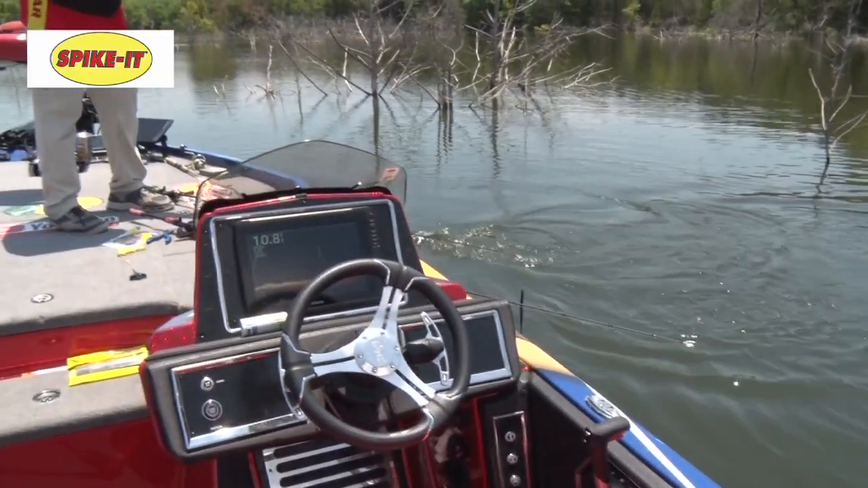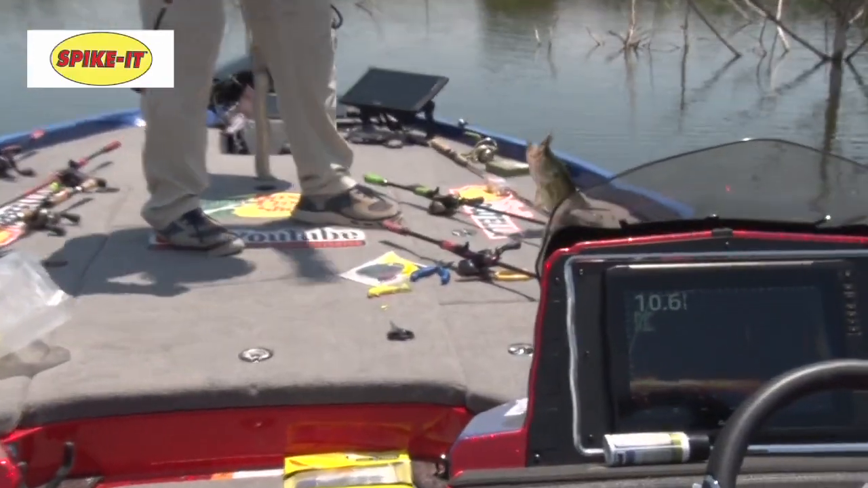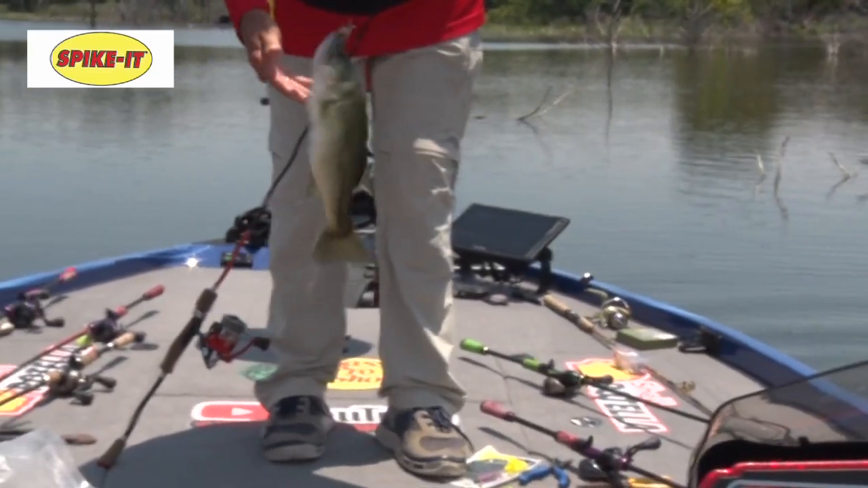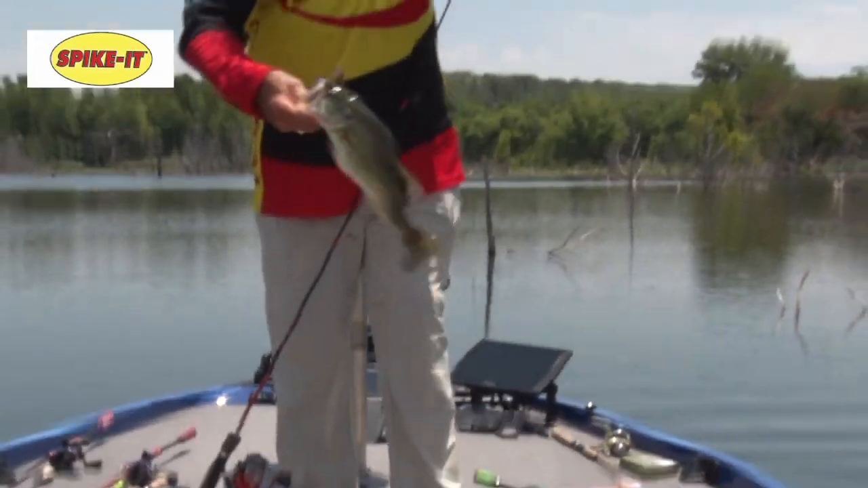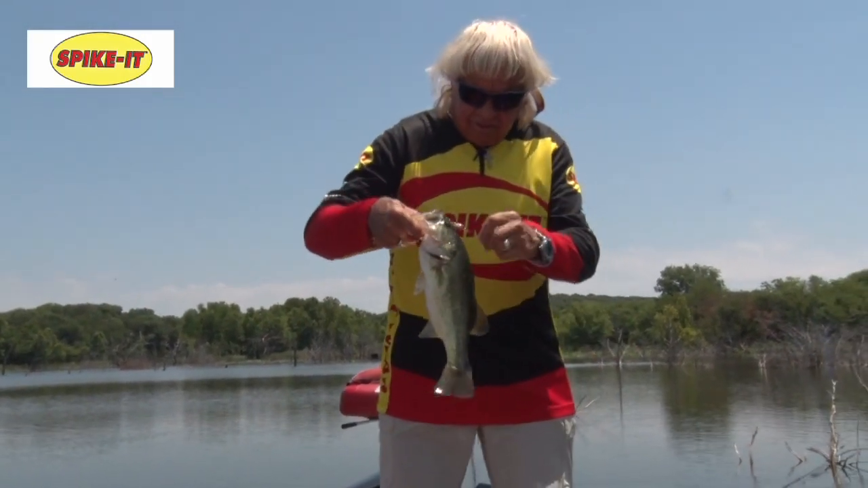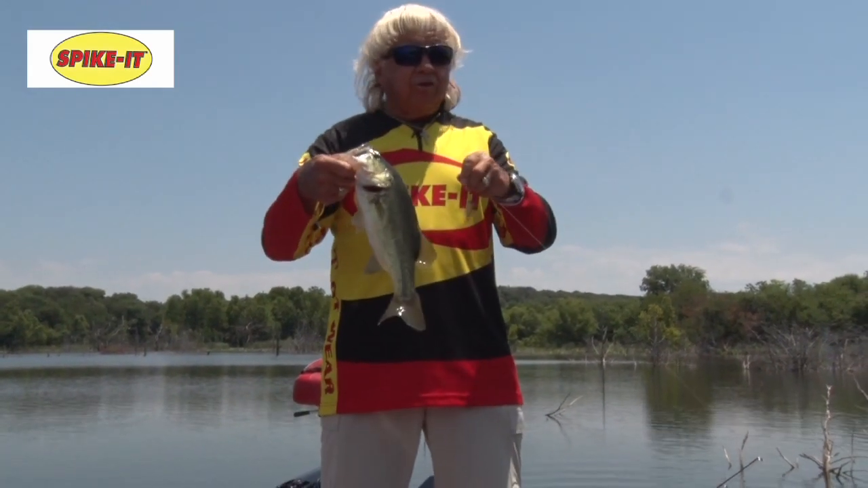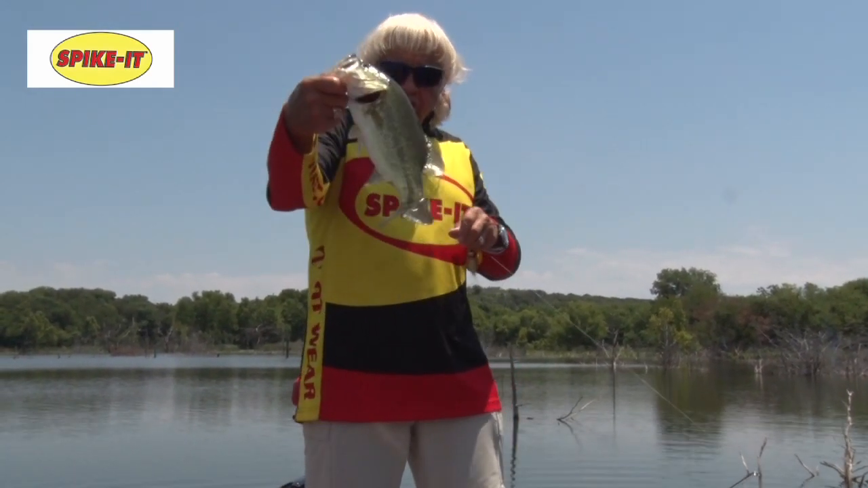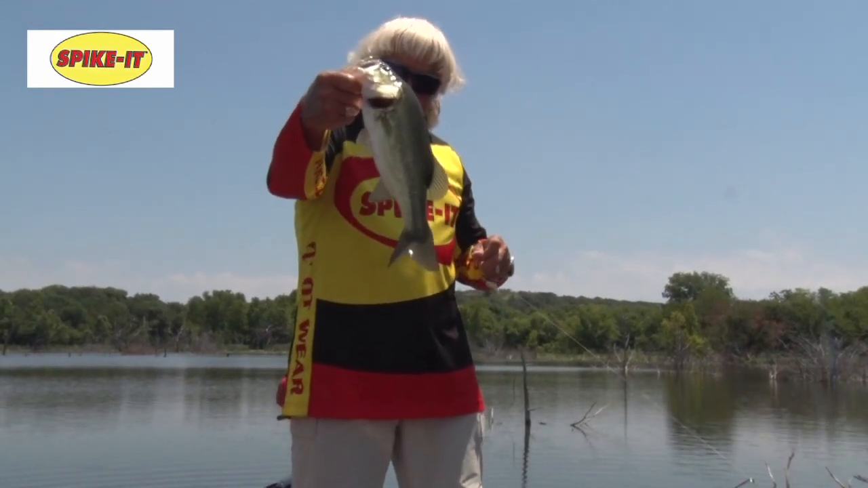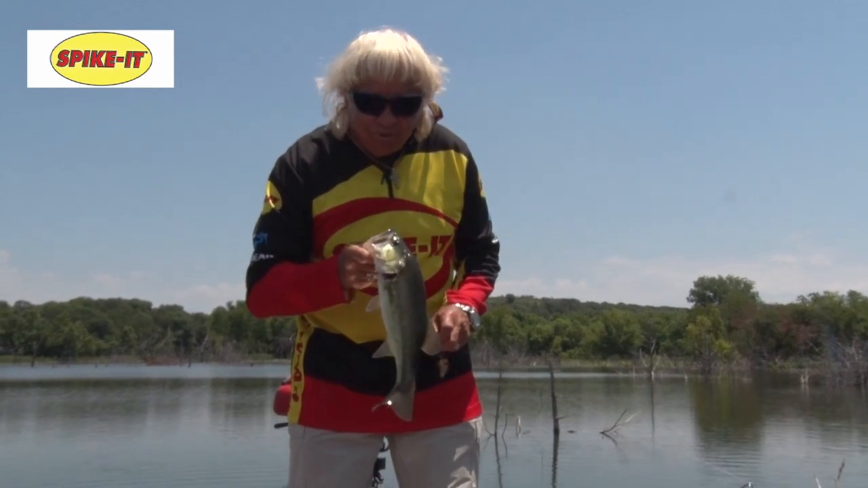And that, looky there, guys and girls. Not supposed to do that when you're out here just testing out the Sonic Coat, are you? You see that gold coat on there. Who do you think you are anyway, Roland Martin? Son, look at that fish. Sonic Coat your crankbaits. You'll see them better on your live scope, and you'll catch more fish.